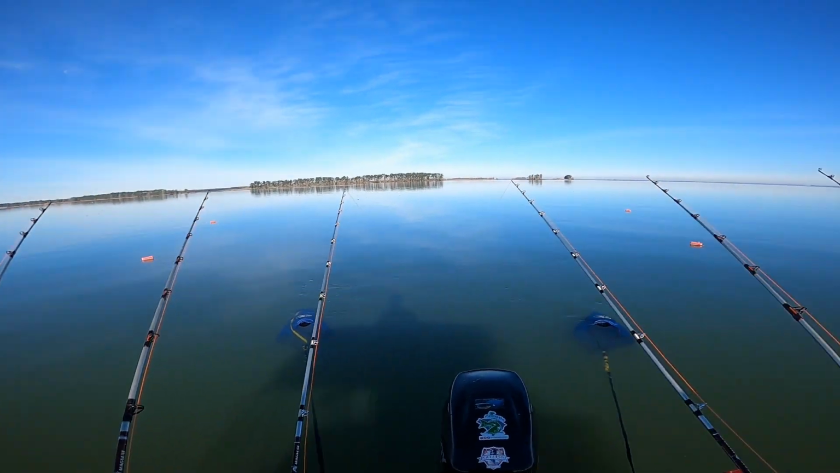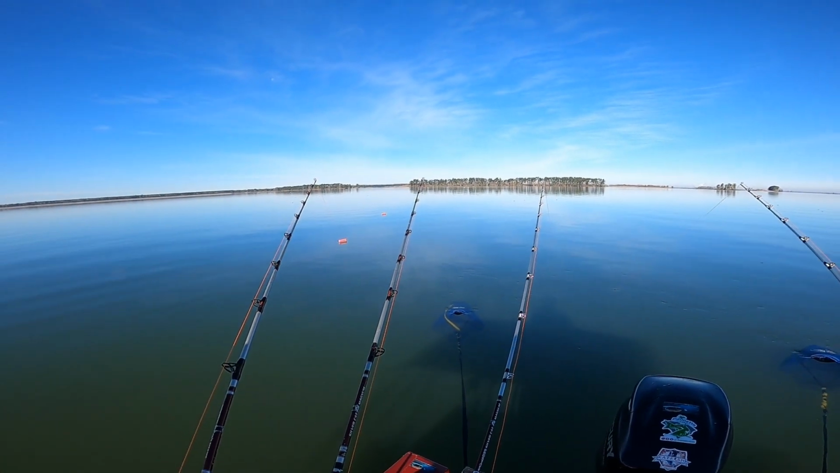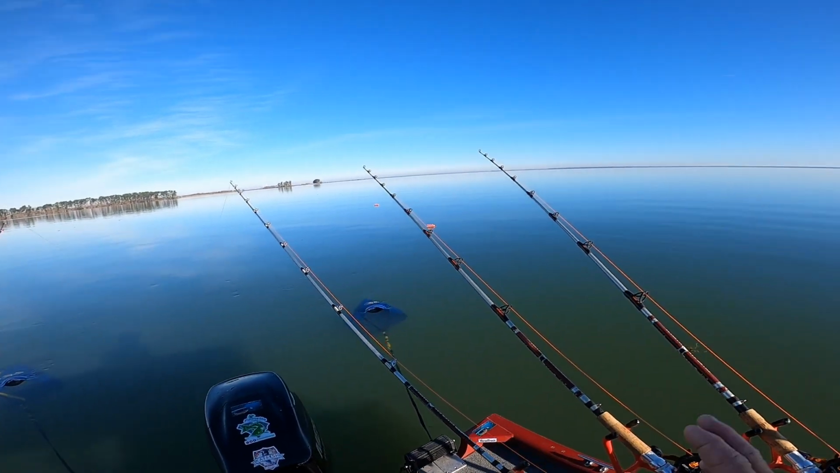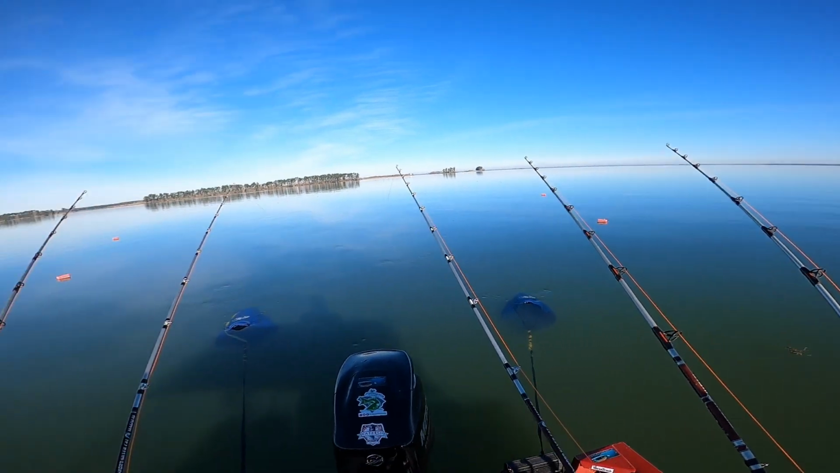These are Uncle Lou's planer boards. They work great. I've had these over a year and they're still holding together just perfectly. Haven't had an issue with them at all. I pop the line off and reel everything up and go back and get these things. I'm not losing one of these planer boards.